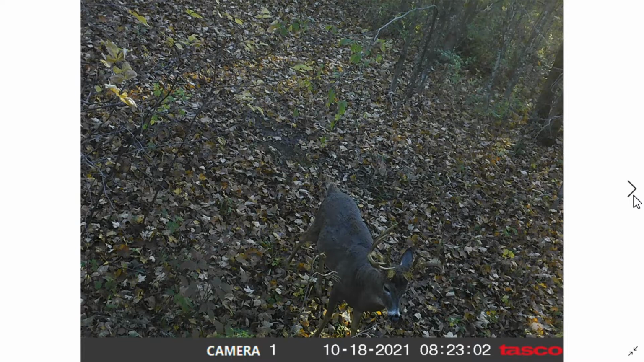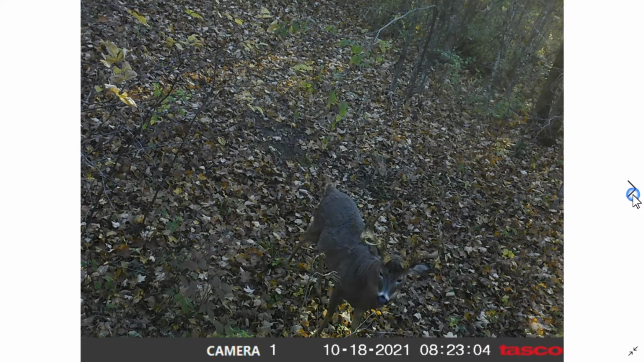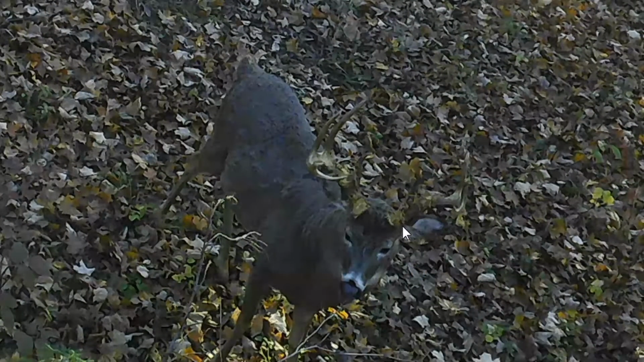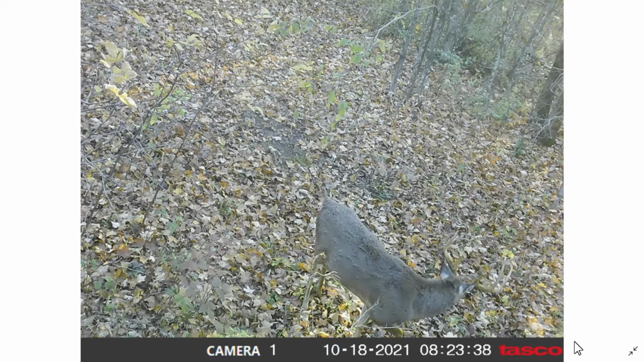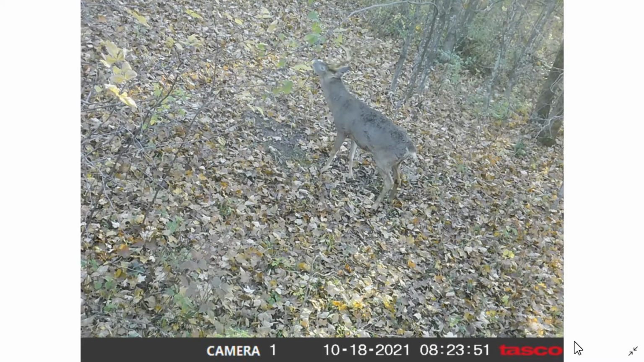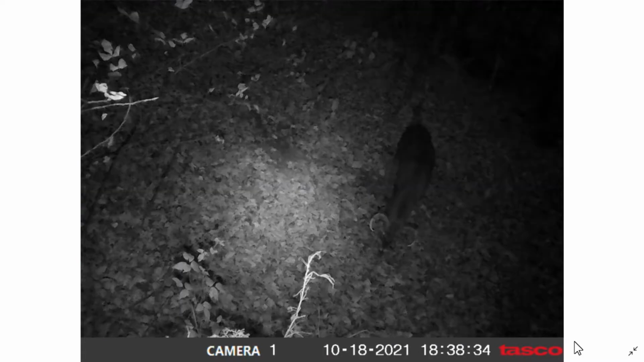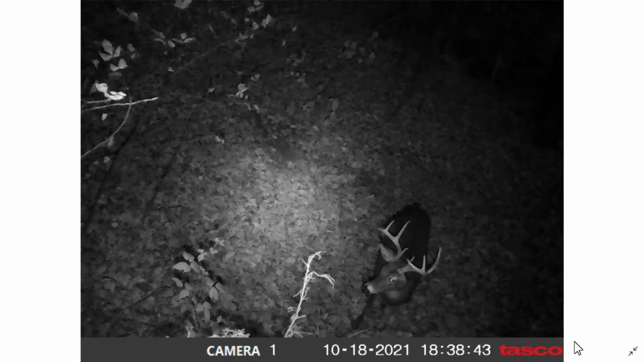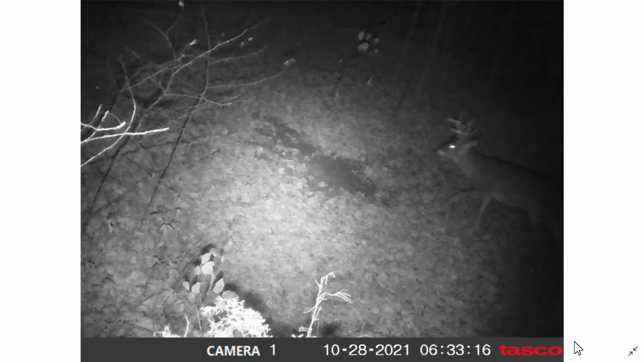These couple pictures are my favorite pictures of him. Super cool buck. See that he just got done rubbing too. Super cool buck. Zoom up for you guys. Going back to work the scrape again. Then in the PM, have another nice buck coming through. So middle of October, trail camera's fairly hot.